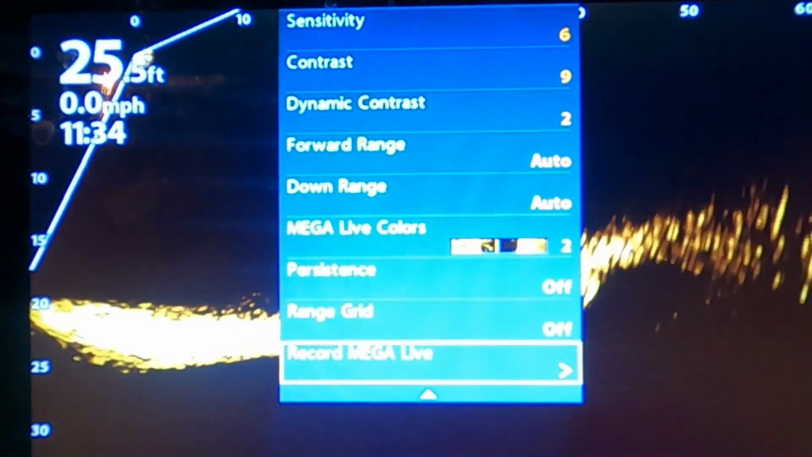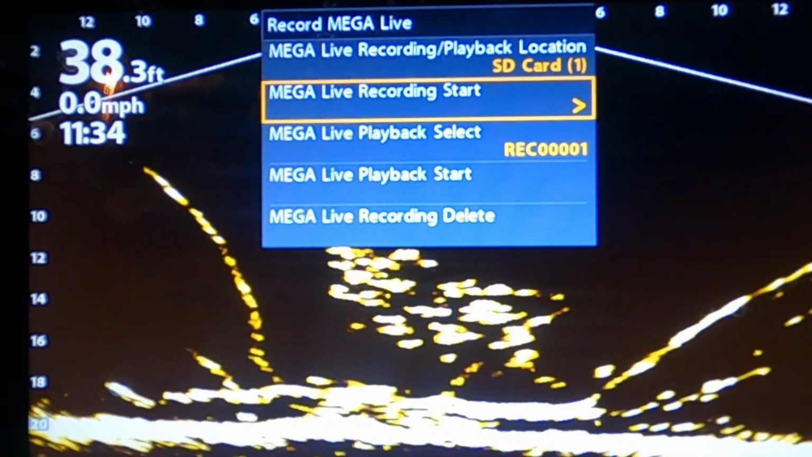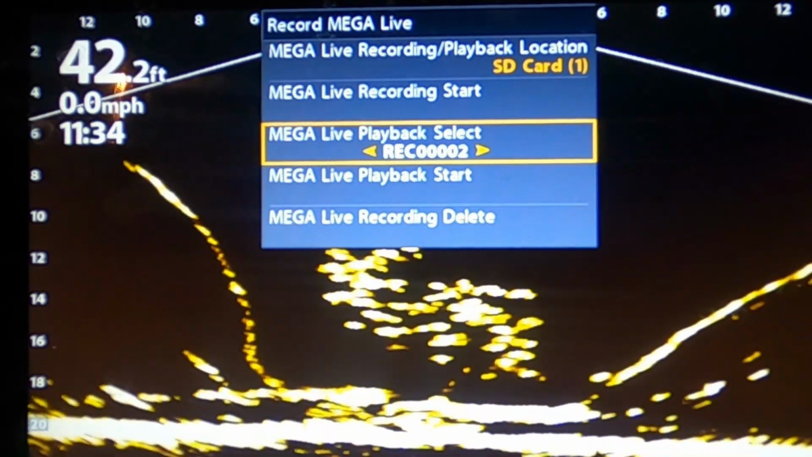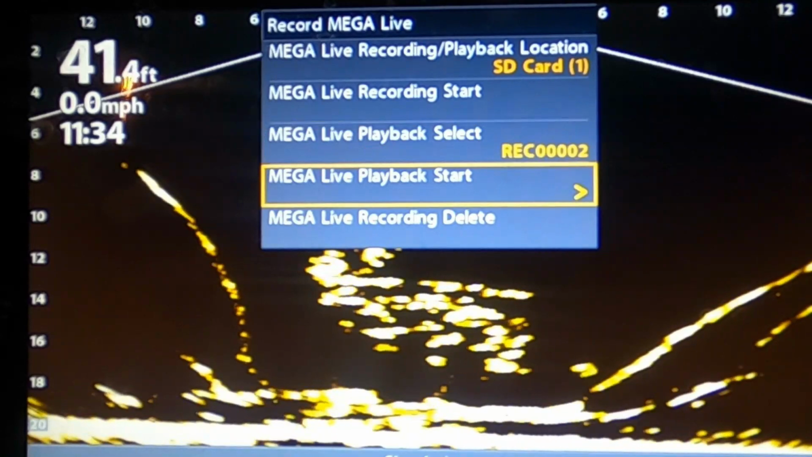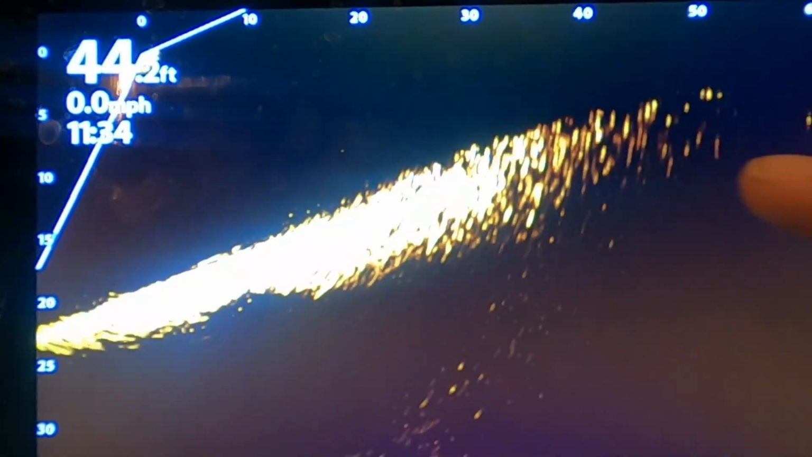So let me go back, stop that one. Let me see if this one here has something on it. See, that's the fish here. You saw that? That's bait fish. You saw that fish here. So you can see fish out there with these settings. It doesn't matter the clarity of the water, you'll be able to see what you need to see.